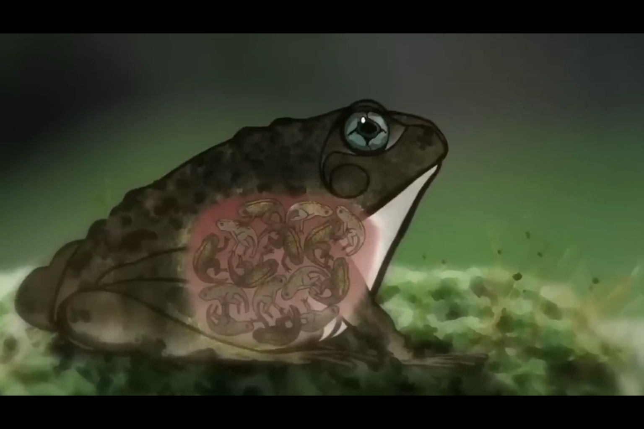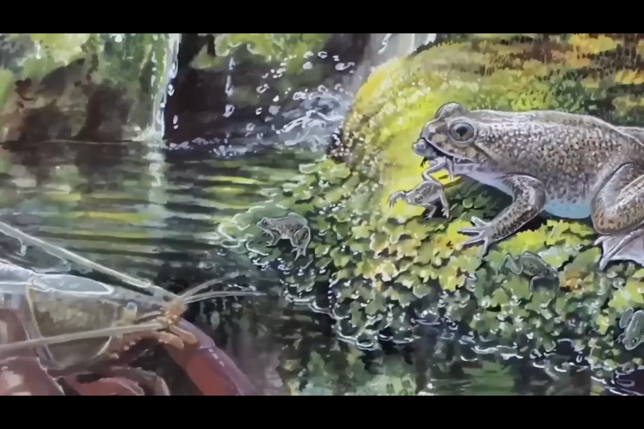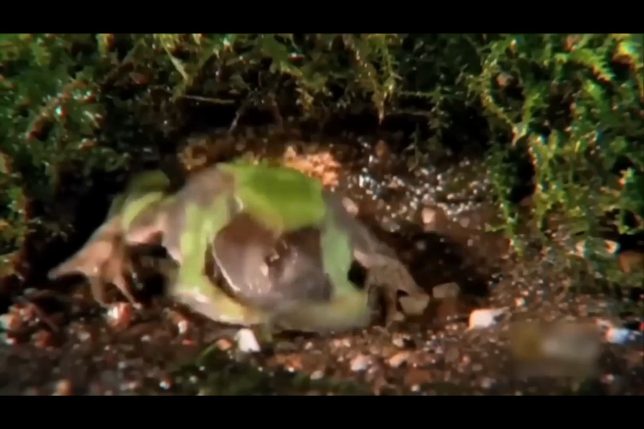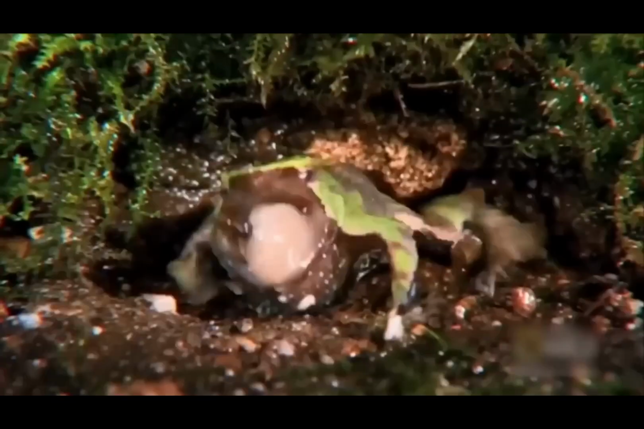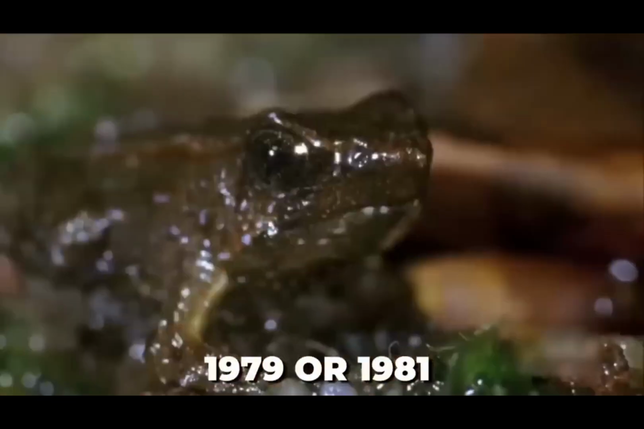The mother frog's amazing capacity to transform her gut into a womb is amazing. And she has a gut that can digest between 20 and 25 tadpoles easily. Although intensive field searches were conducted, no more wild specimens were ever discovered after the last one was spotted in 1979 or 1981.